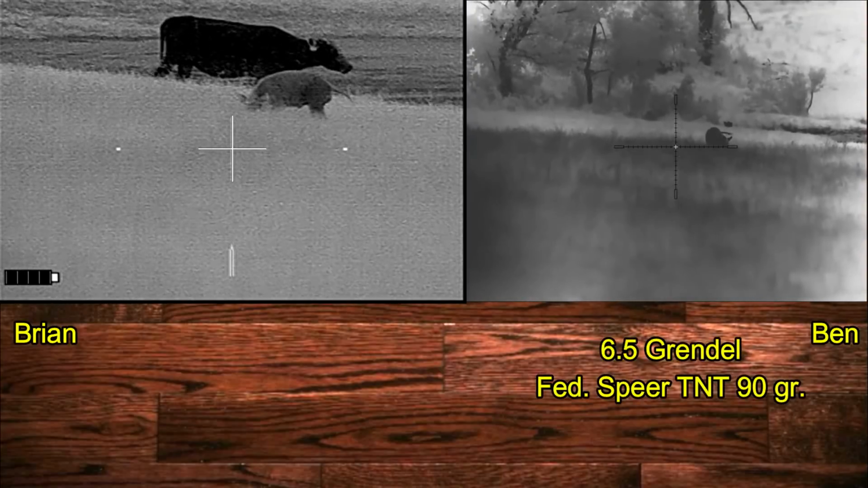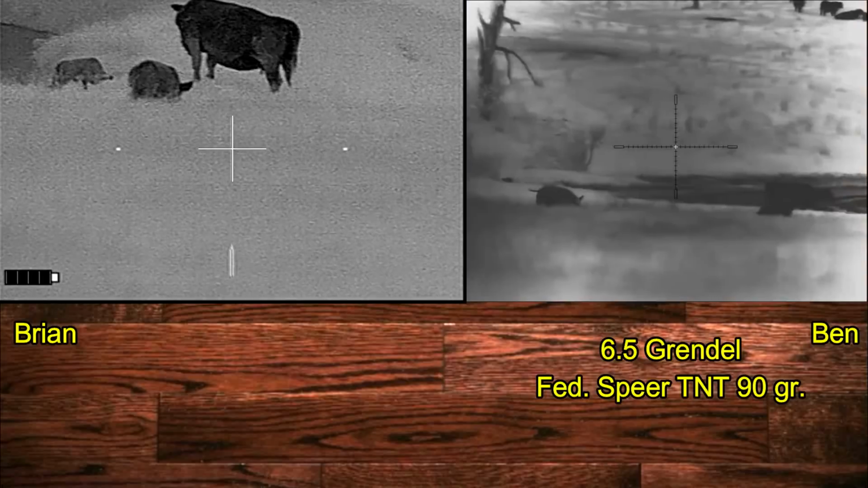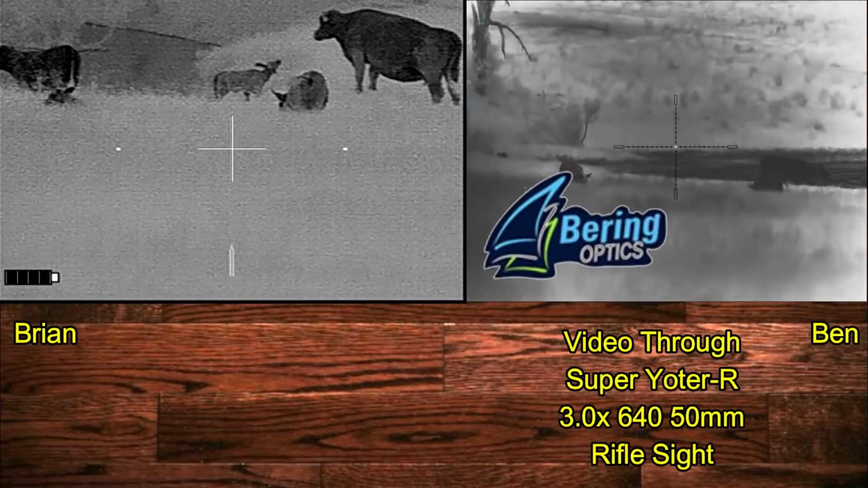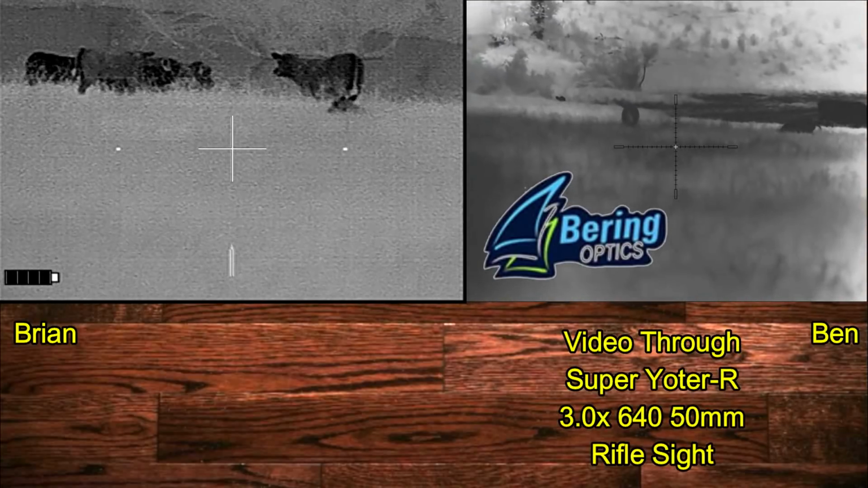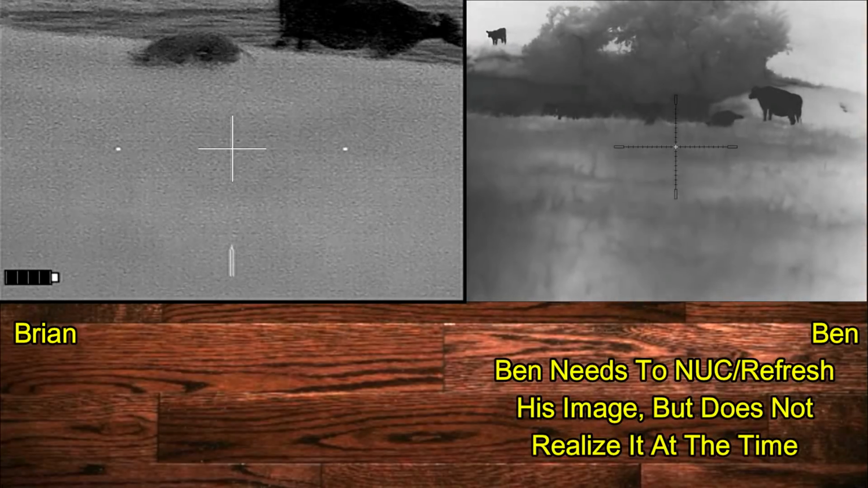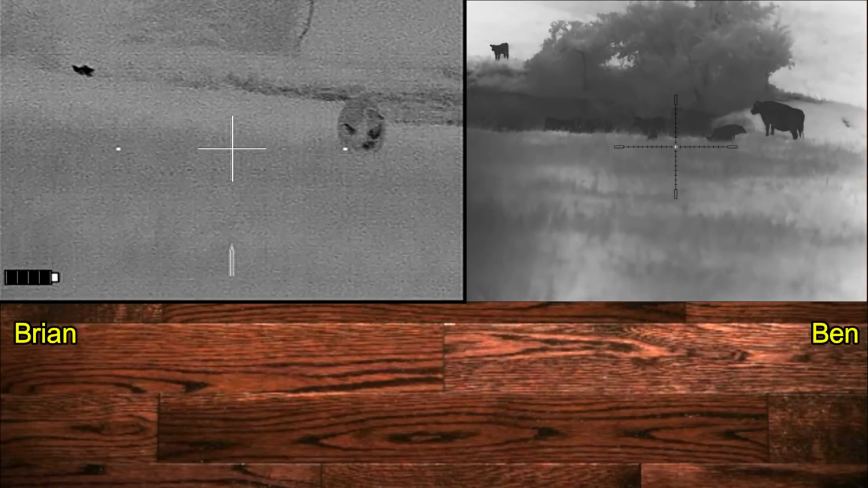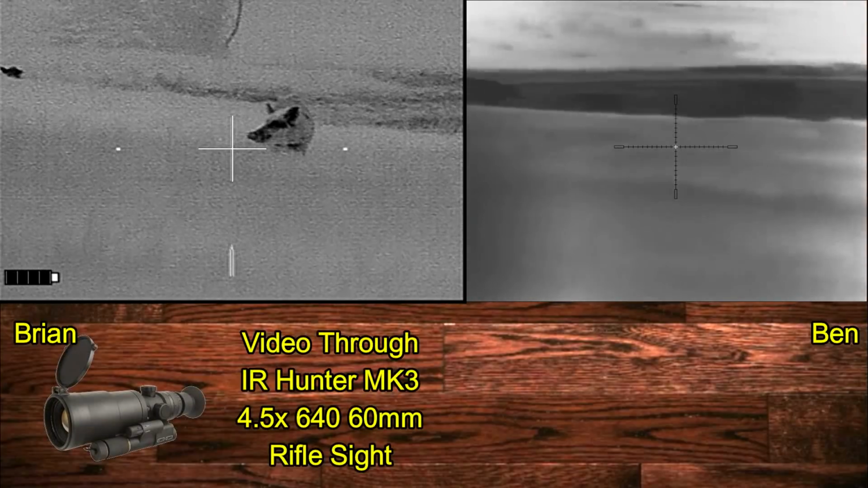Now Ben's going to be shooting a 6.5 Grendel with Federal Spear TNT 90 grain ammunition, and on his rifle he's going to have mounted a Bering Optics Super Yoter-R thermal weapon sight that we're using. Now if you notice, Ben's image doesn't look quite right. He needs to nuke, and I don't think he realizes it at this point. It's kind of an intense situation watching these hogs.